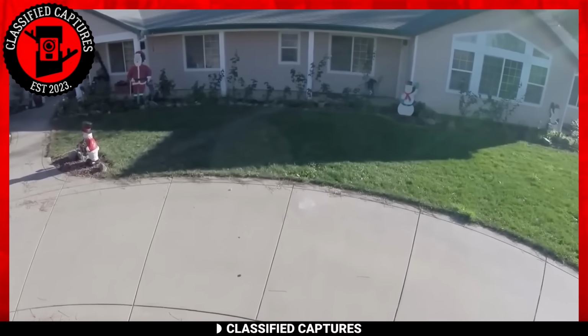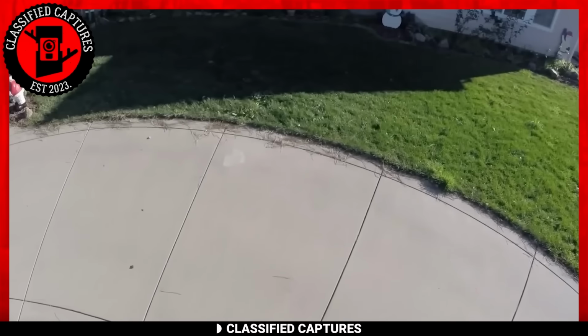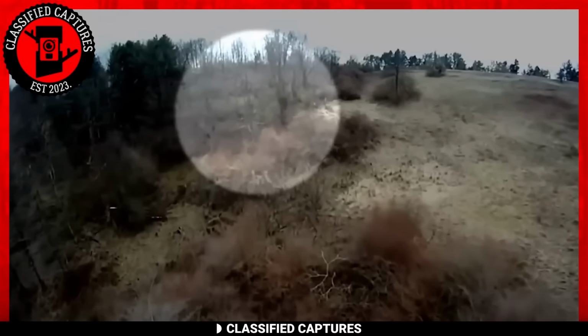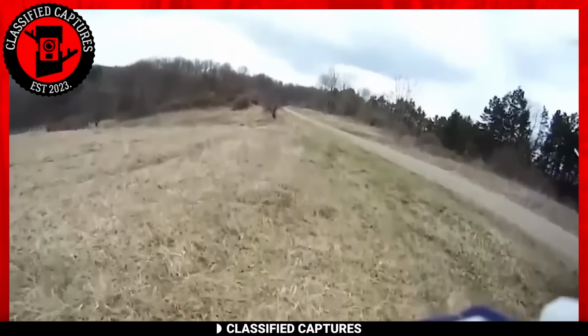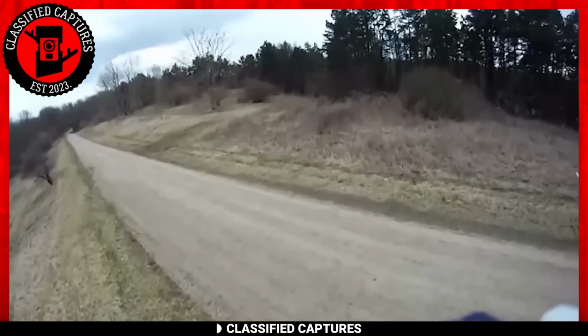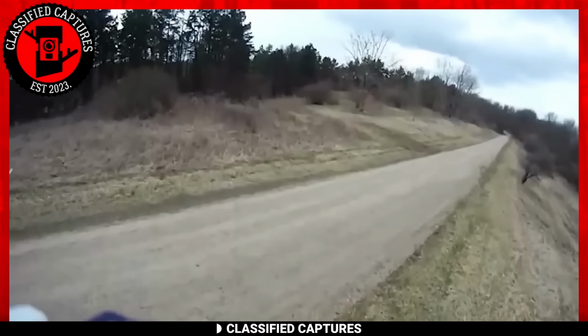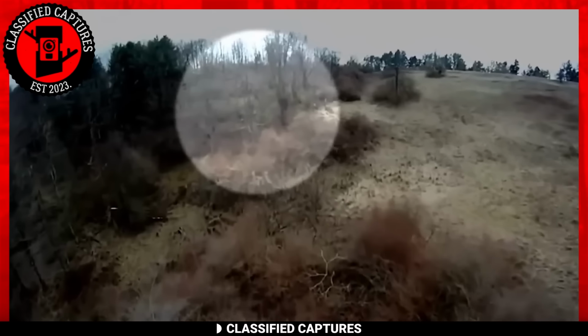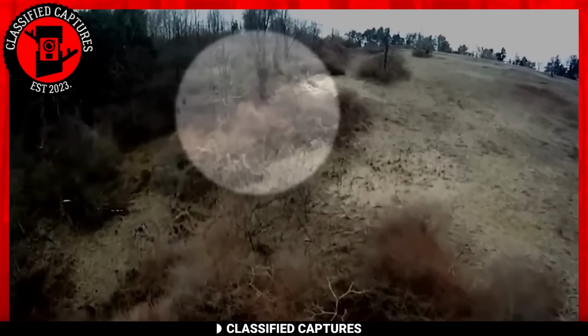If I received $1 for every time a drone pilot captured something odd and weird without realizing it, I'd surely be a millionaire by now. This footage was captured by a drone pilot in Ohio who was simply trying to get nice footage of the forest area, and he assumed that was all he had captured. At least until he reviewed the footage and realized he'd captured more than he intended.